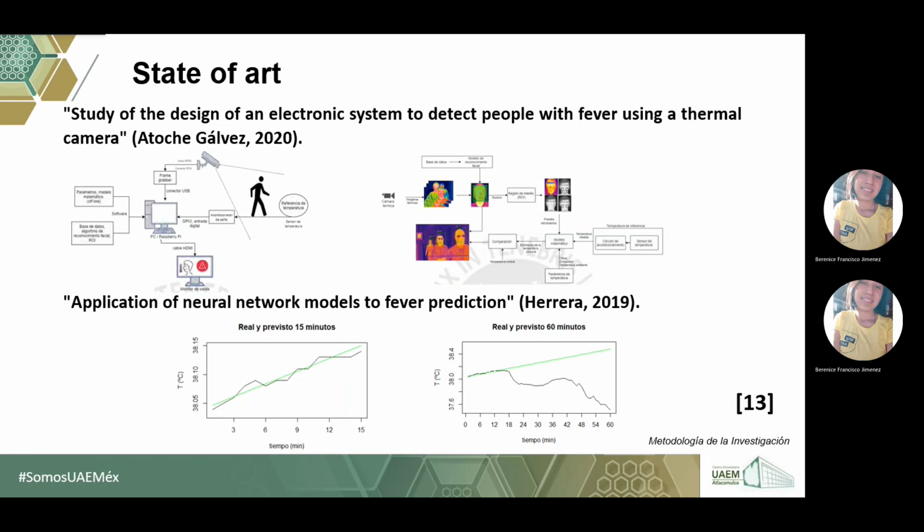which implemented the study of an electronic system to detect people with fever using a thermal camera in 2020, implementing the Viola-Jones algorithm with great efficiency.